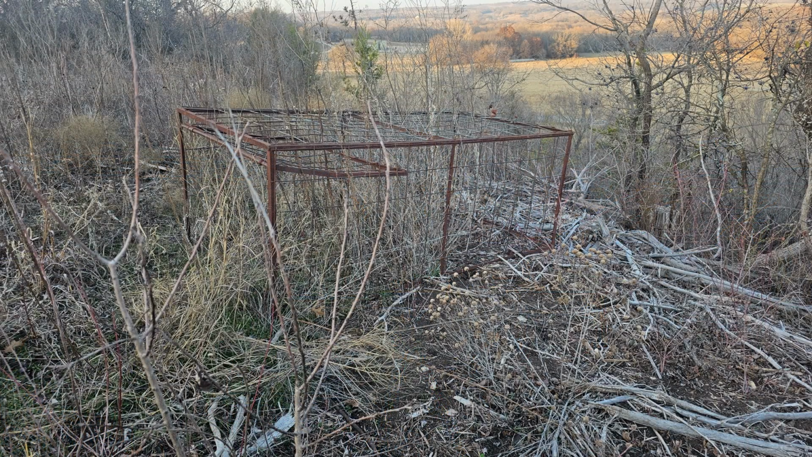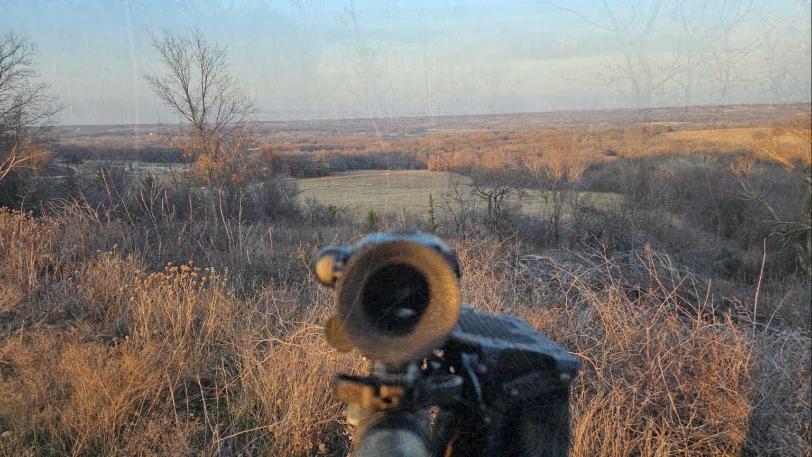Now, as I arrived early, I did some exploration of the bluff area looking for a way down that maybe I could stalk in the dark. That's not going to happen, but I did find this random trap on one of the ledges. Never know what you're going to find when you're out doing exploration.